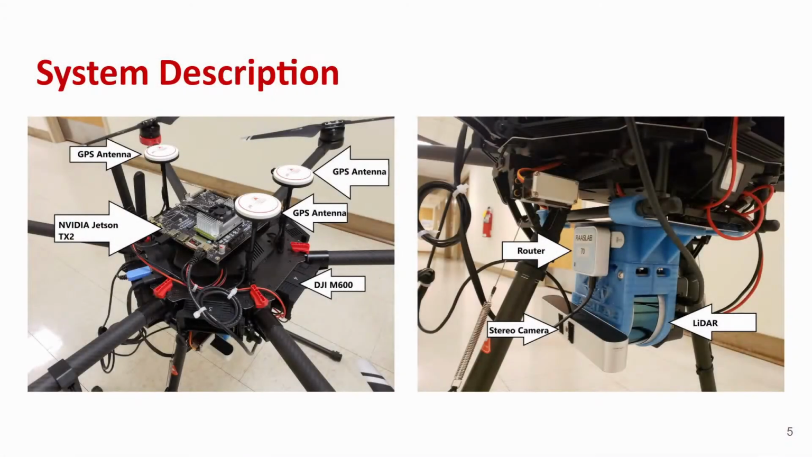Our unmanned aerial vehicle frame was the DJI M600 Pro. The UAV comes with 3 GPS antennas that help increase the location accuracy compared to using just a single antenna commonly found on most other systems. Our onboard computer for data collection was an NVIDIA Jetson TX2. We also mounted a Velodyne VLP-16 3D LiDAR under the frame of the UAV.